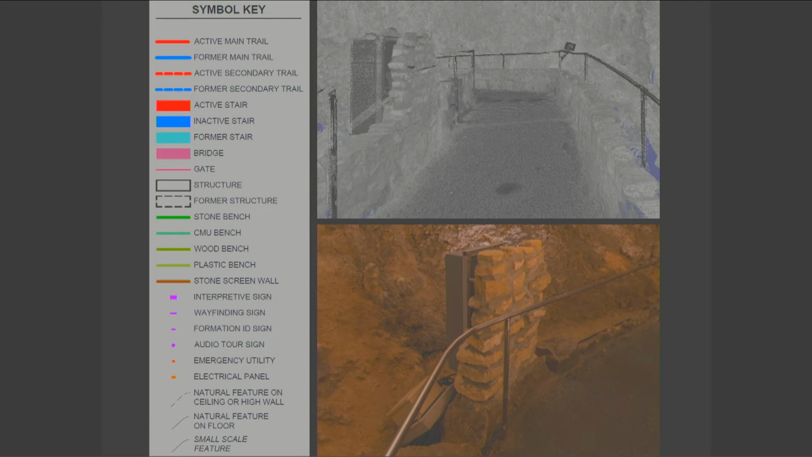We could go back and do this extensive inventory over this 3.5-mile cave system and simply tally all those elements without having to go back into the field. So having the point cloud gave us the flexibility to expand this symbol key to document much more than we had originally anticipated.